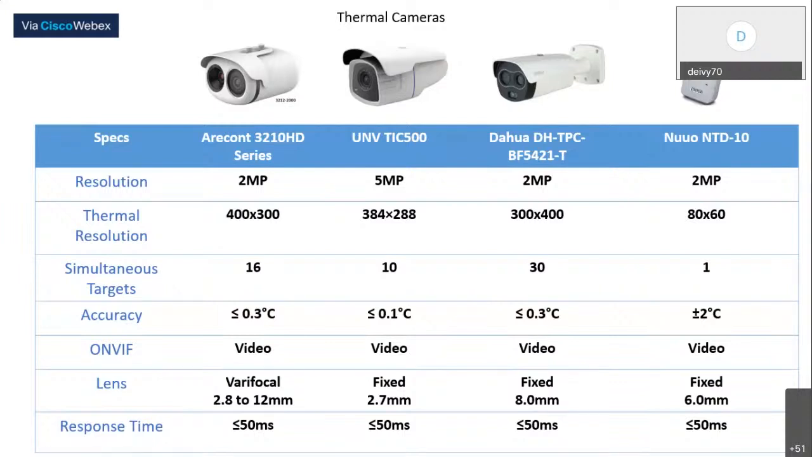at once. Most of these cameras also have pretty close accuracy, plus or minus 0.3, and the top of the line Uniview is 0.1. All of these can output ONVIF also. So if you connect to an NVR and want to record video from that camera, you can always connect it through their own manufacturer or a third-party manufacturer through ONVIF. Depending on the lens required, most of these come with a fixed lens. The last Aircon one is a varifocal.